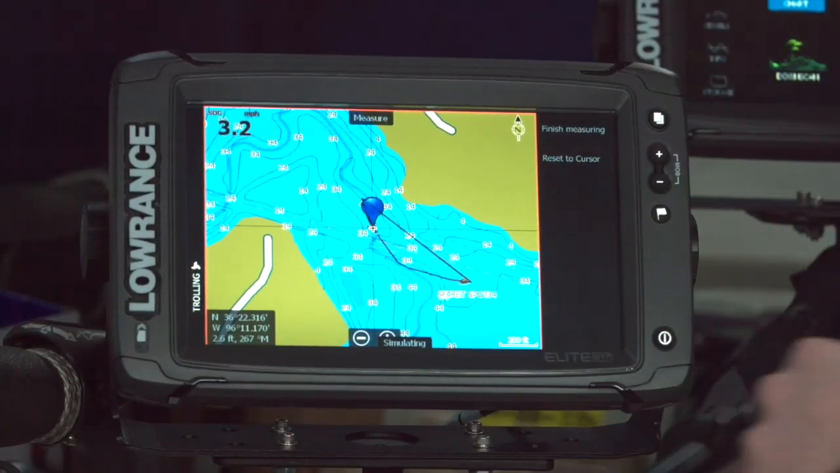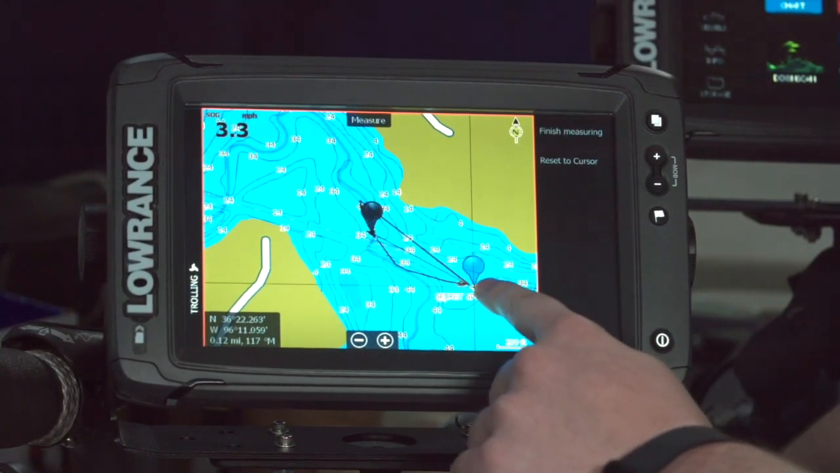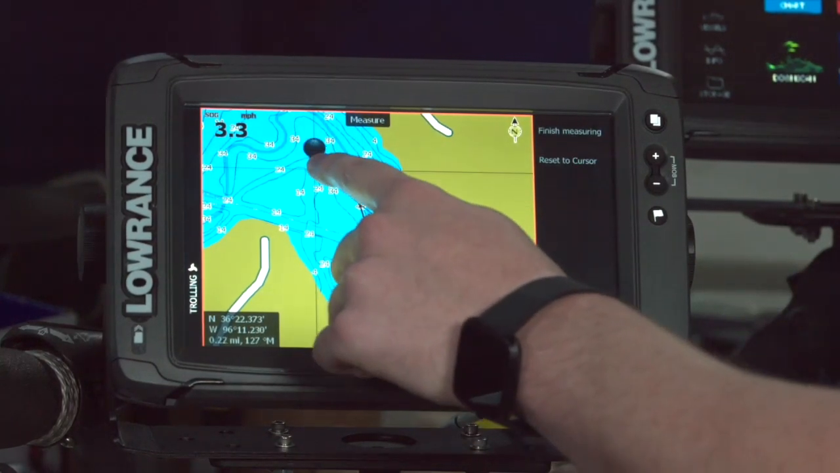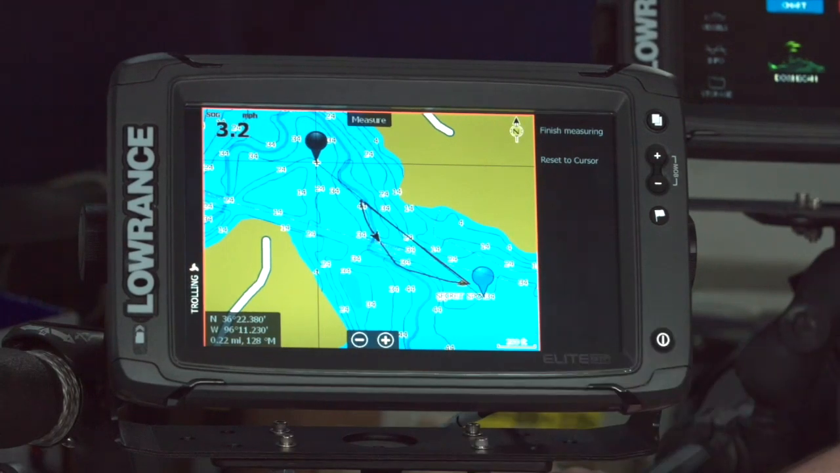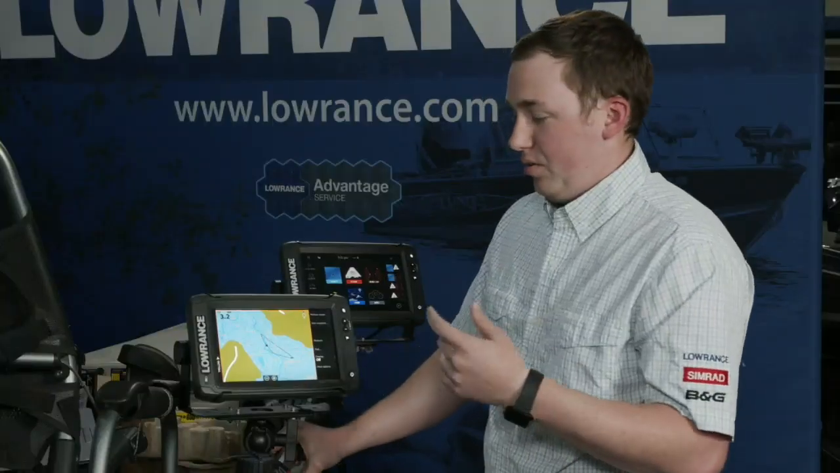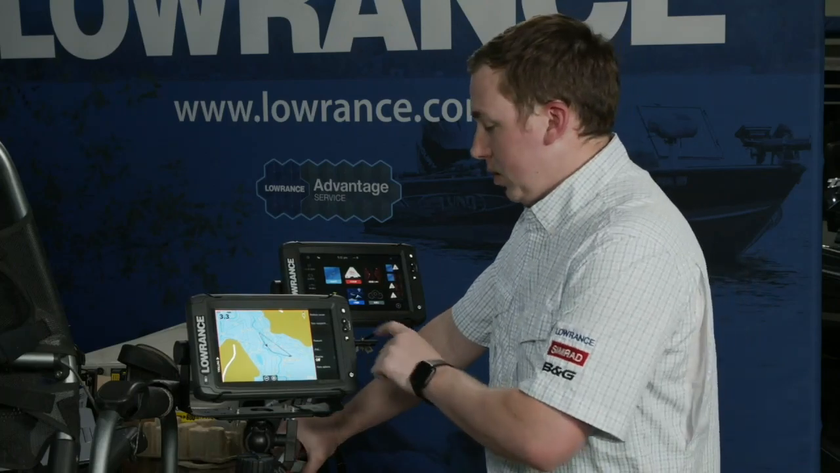So I can also do things on my chart like measure the distance between stuff. So any point I can just hit that measure button, and now I can set this box over here and this other box over here, and now I know those two spots are 0.2 of a mile away from each other. So I can do that on anything really. I can do that on just 2 random spots. I can do that from one boat ramp to another. My 2 waypoints that we were talking about, maybe on one end of a brush pile and one on the other, I can measure that length. That's a pretty powerful tool as well.